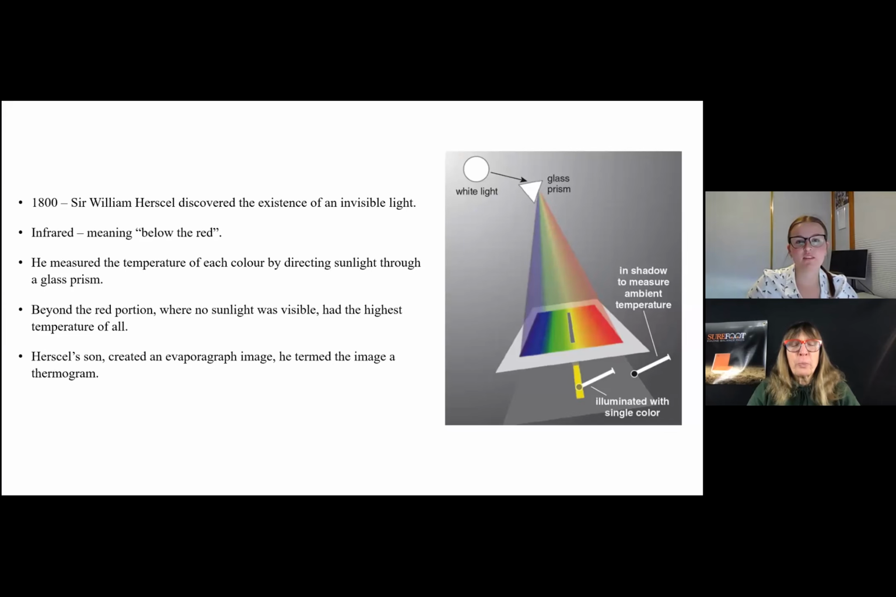I have a thermoscope, but I didn't know that's what it was called. I just think they're pretty. So now I know. That's great. This is awesome.